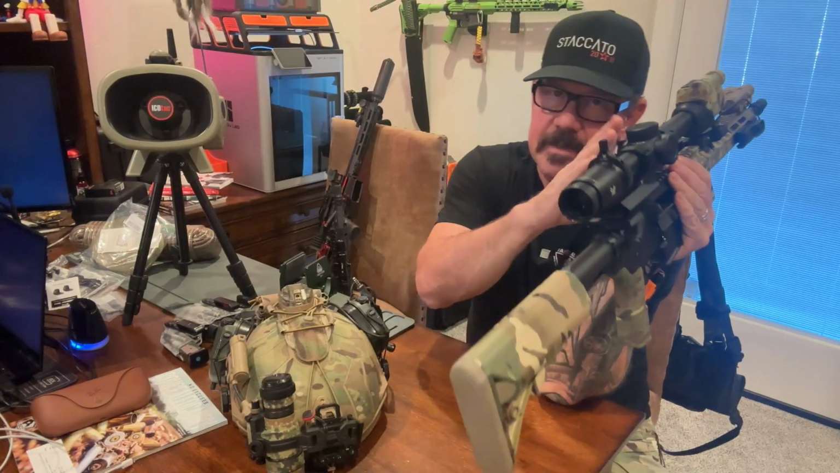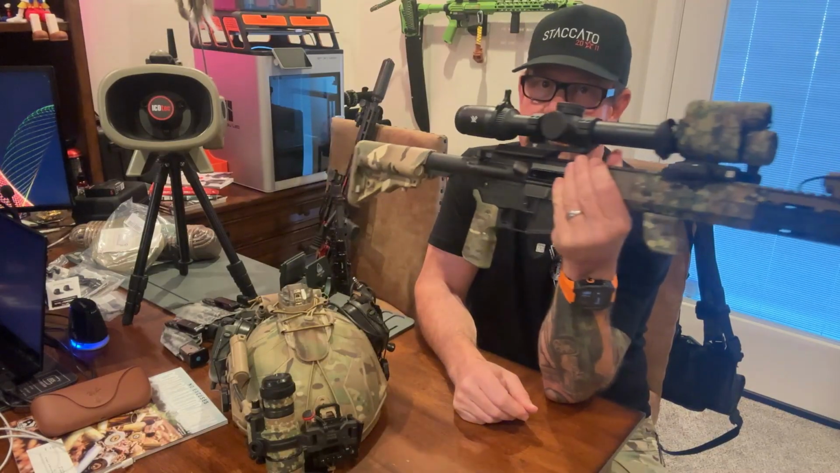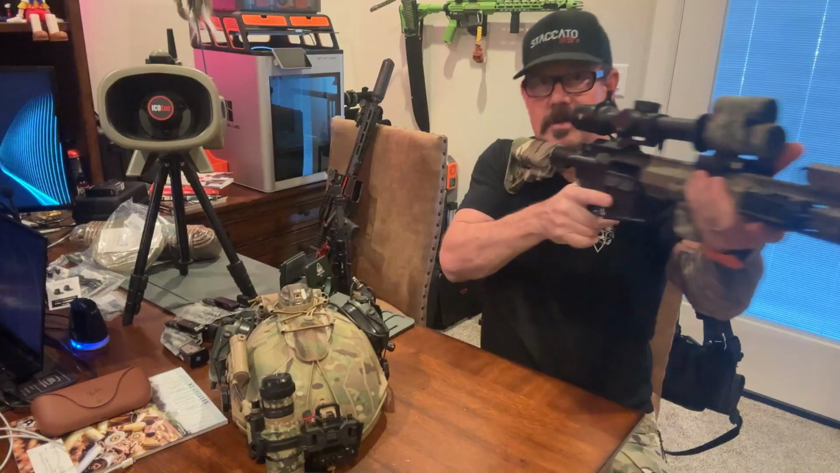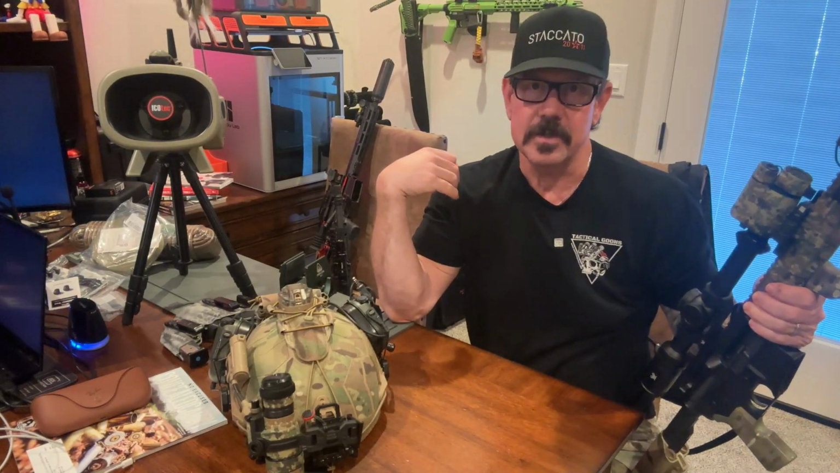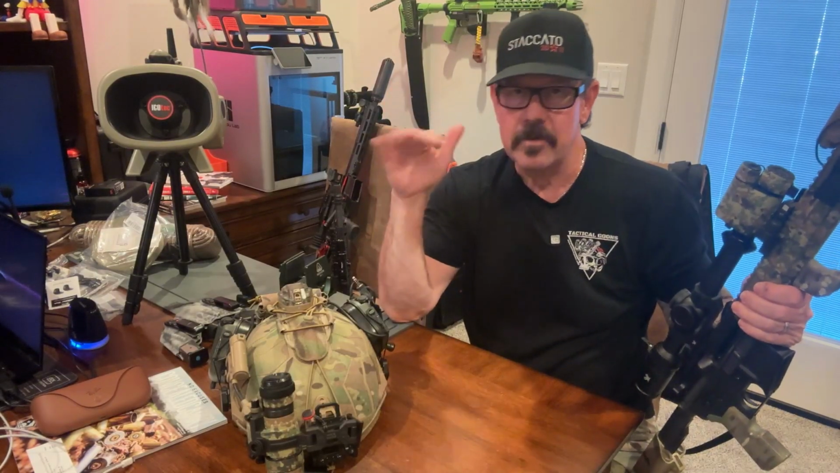So it's acting as like this is a thermal scope now, because it's using the thermal in front of it. So pretty impressive. It works good, but again, for me, I prefer my DNT Optics. And if I have to run one, it's going to be the Thermite, because it has laser rangefinder. I like that. Hydra.